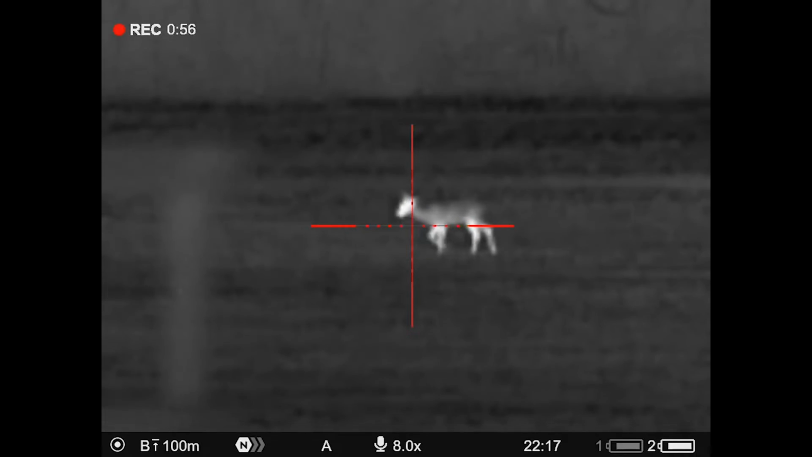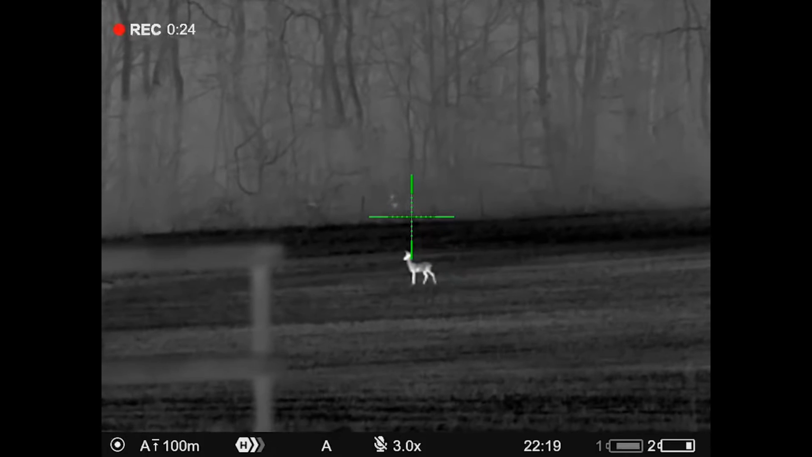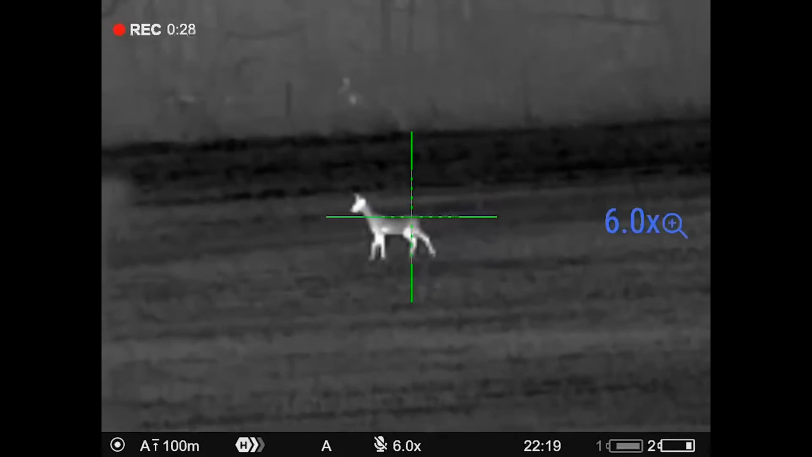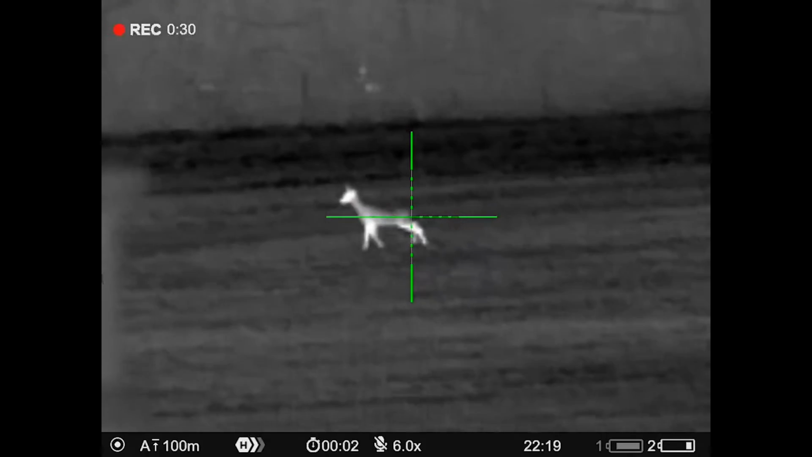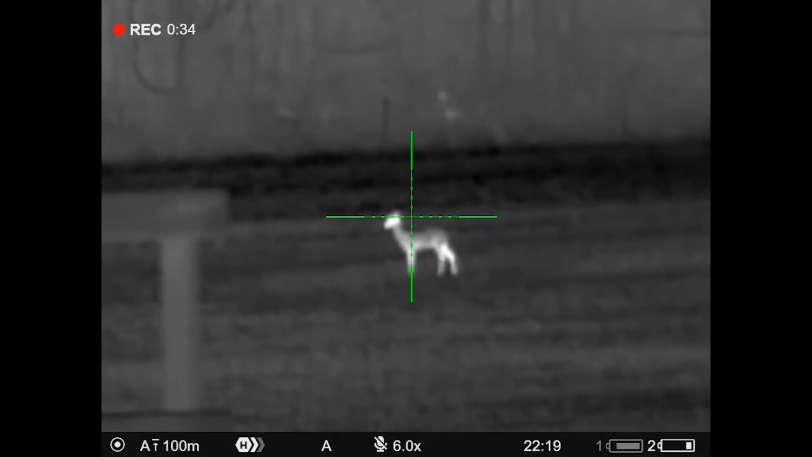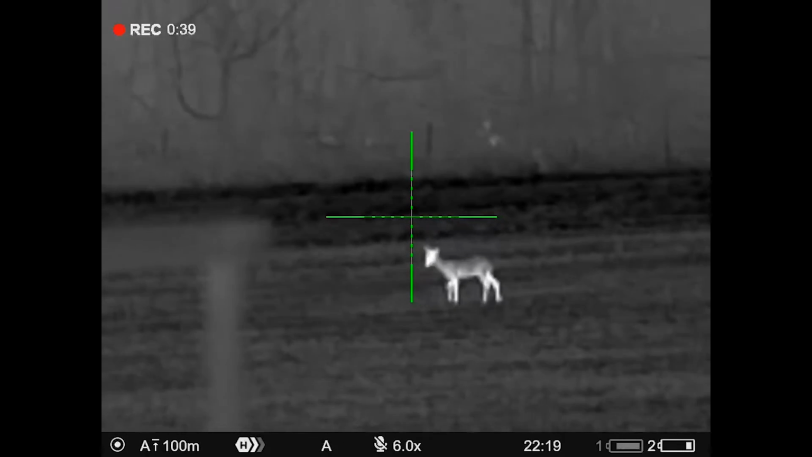Okay, so as you'll see, when we zoomed in on that 160, at times 8 on the XP, and I think I got to 6 on the XQ, you'll see for shot placement at that range, perfect, absolutely perfect. You can see exactly where you want to put your shot, and where you want to pull that for a clean kill. We're talking deer here, not foxes, where it's got to be bang on the heart where you're trying to get a shot, or the neck, depending on how you shoot.